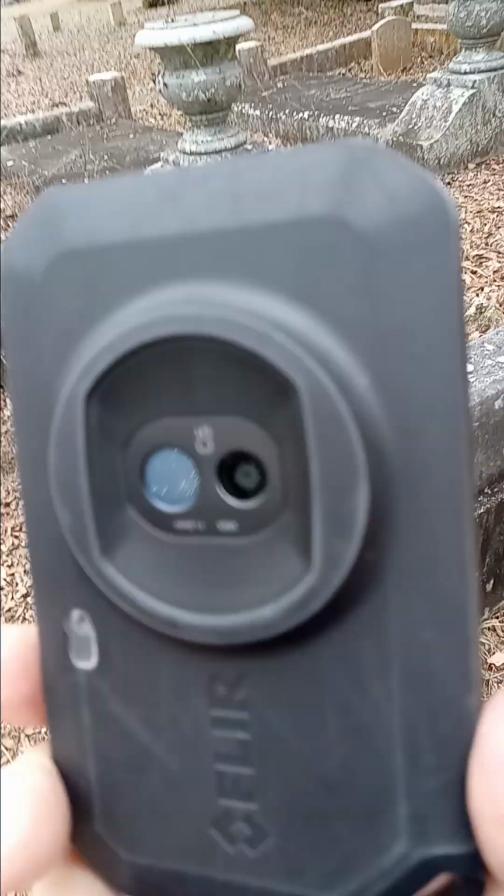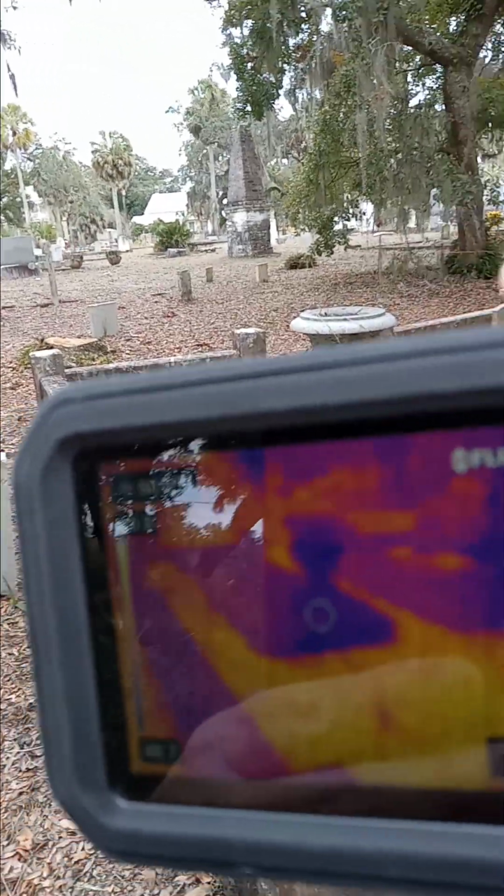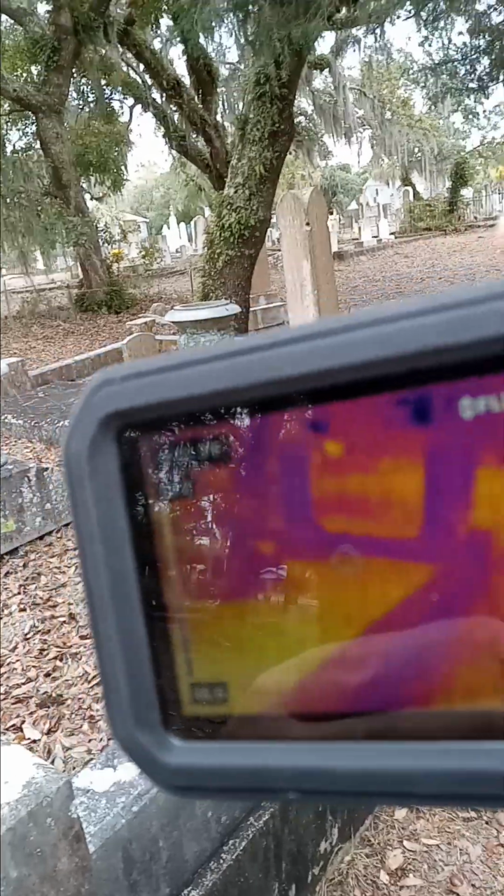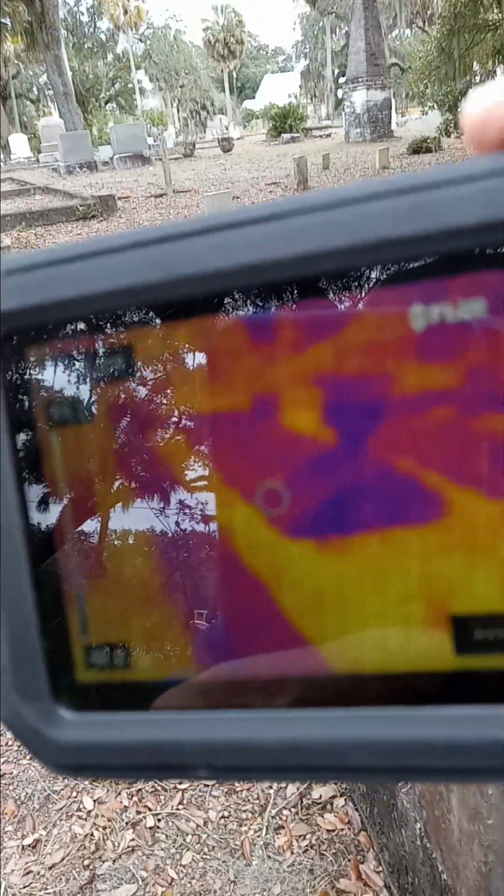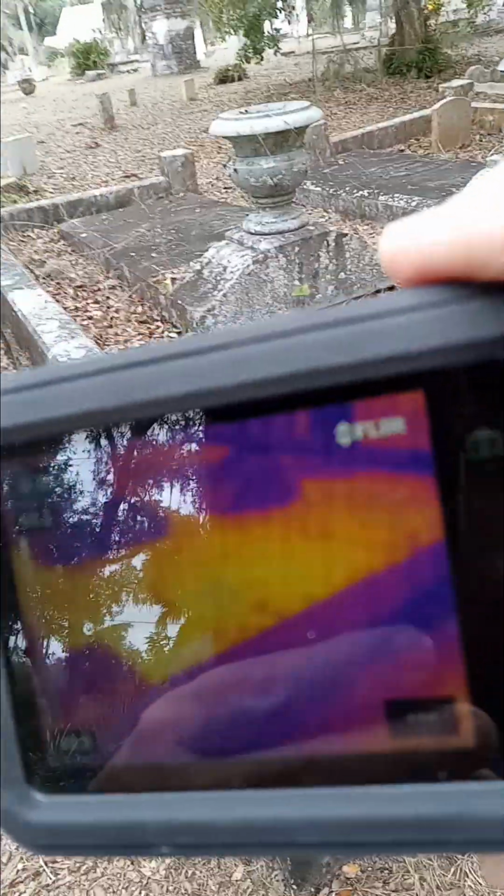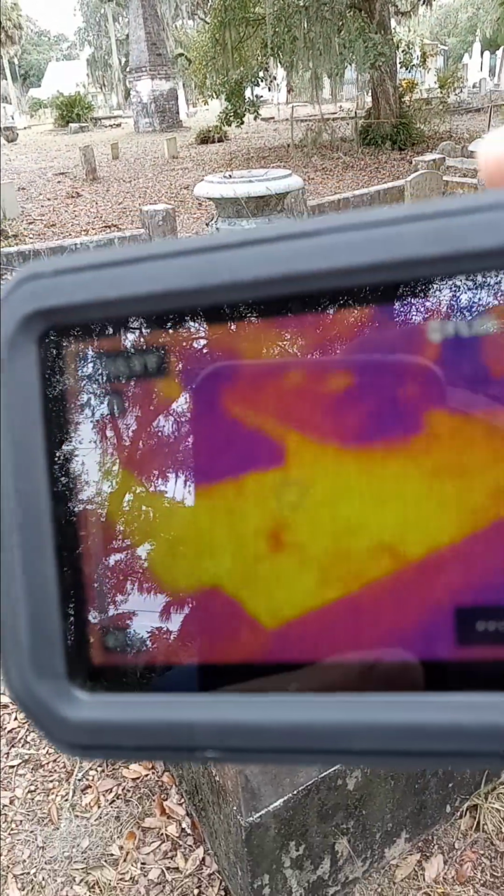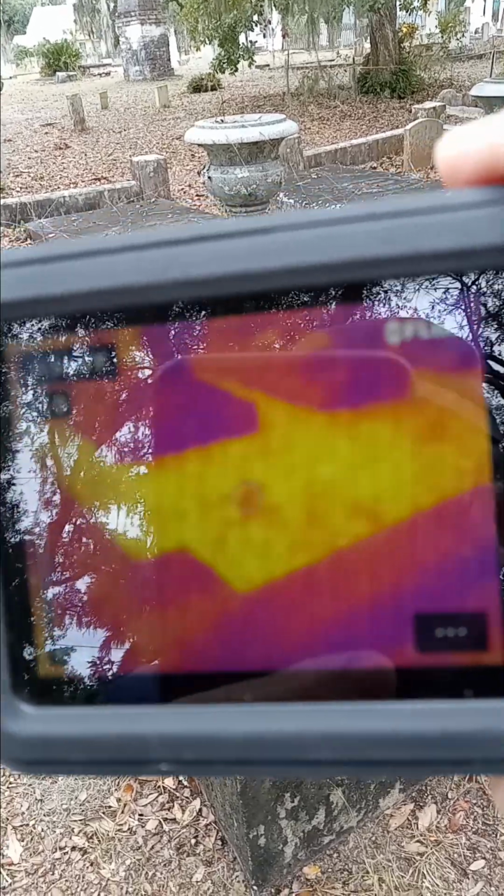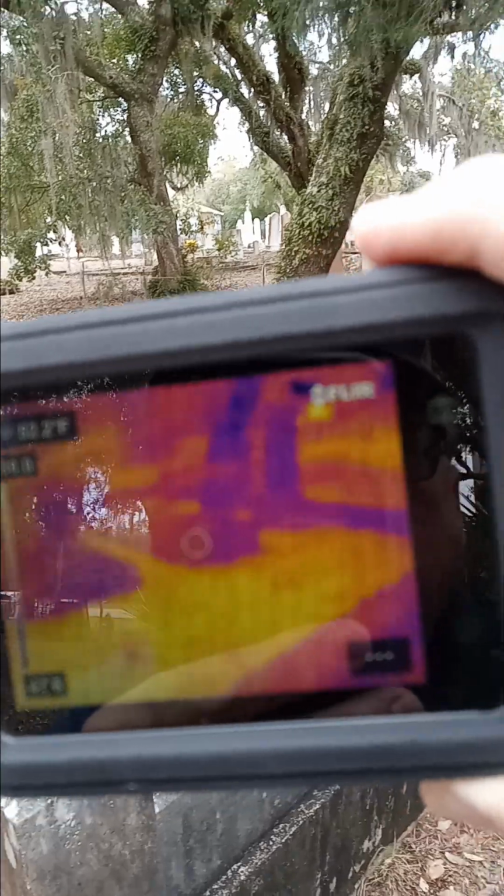I'm using my Flare C5 thermal camera to search for any areas where warm air is coming up from a possible tunnel or cave here at the Chestnut Street Cemetery. My theory is that the tunnel would probably have an opening or an exit, depending on how you're looking at it, probably within a well-marked family plot here. It's probably been forgotten about and nobody knows about it anymore. But anyway, I don't see any warm air coming up from this plot.